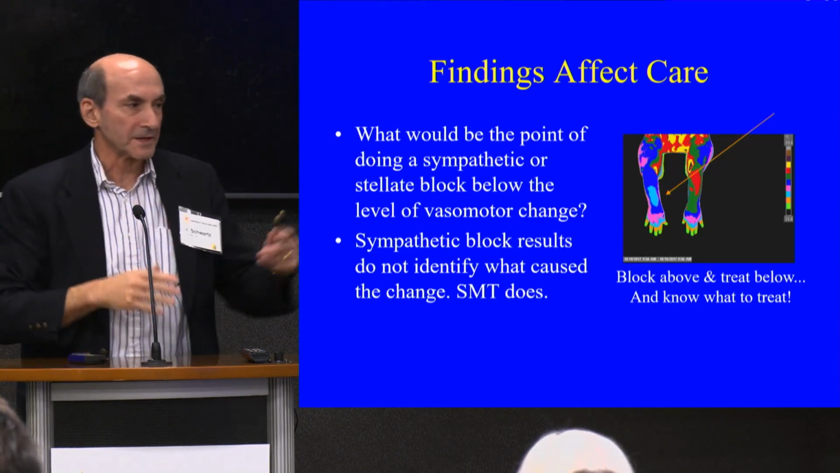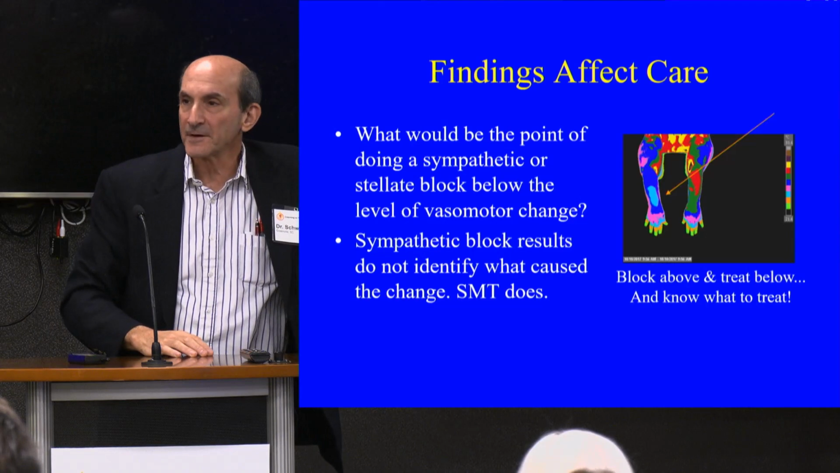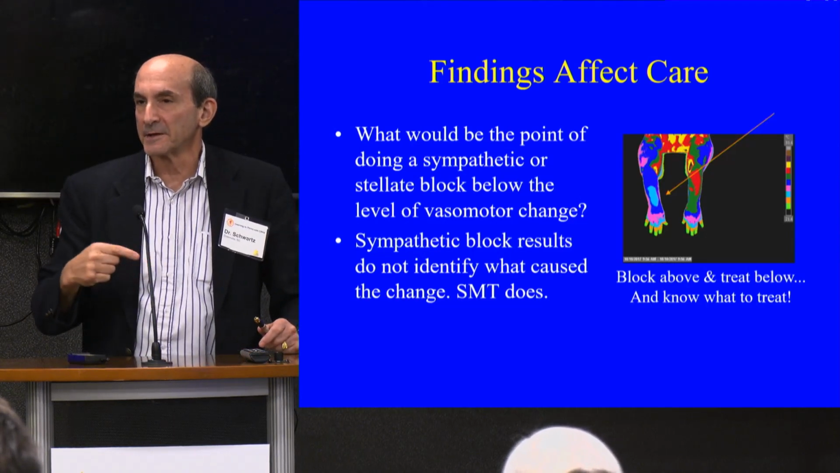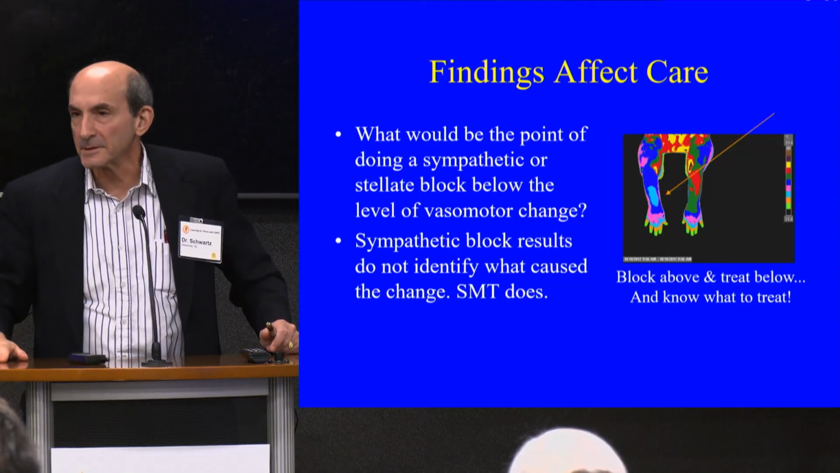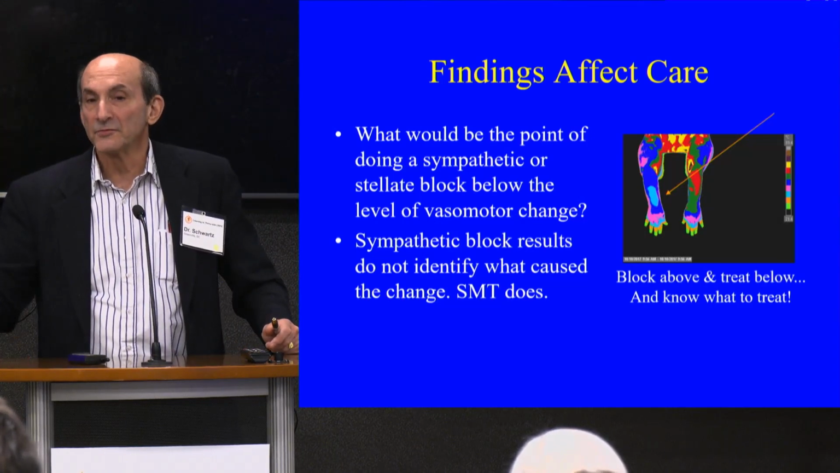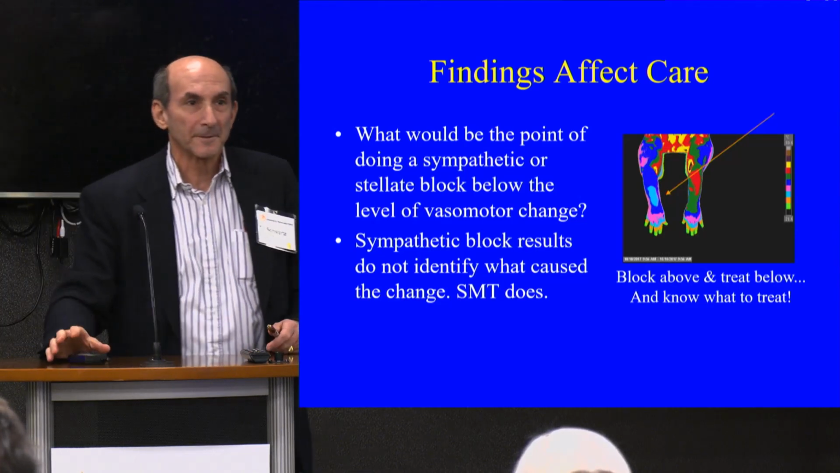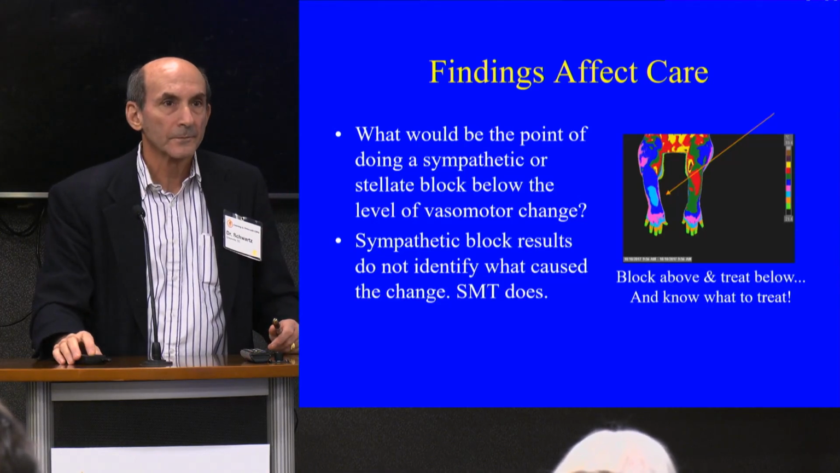Okay, so when you see where that vasomotor map is, I know where I have to go to treat. It's kind of like there's an accident on I-85 right at Billy Graham Highway, and I'm going to block the traffic getting to it on the wrong side of Billy Graham. If you don't do it, you don't know, okay? That's the point.